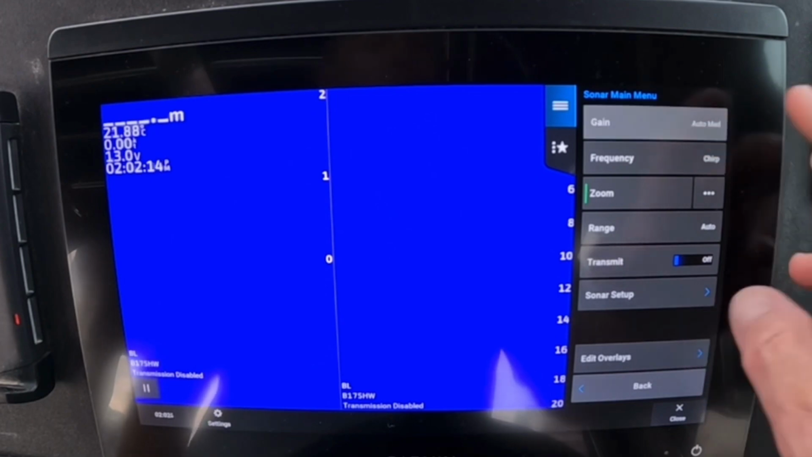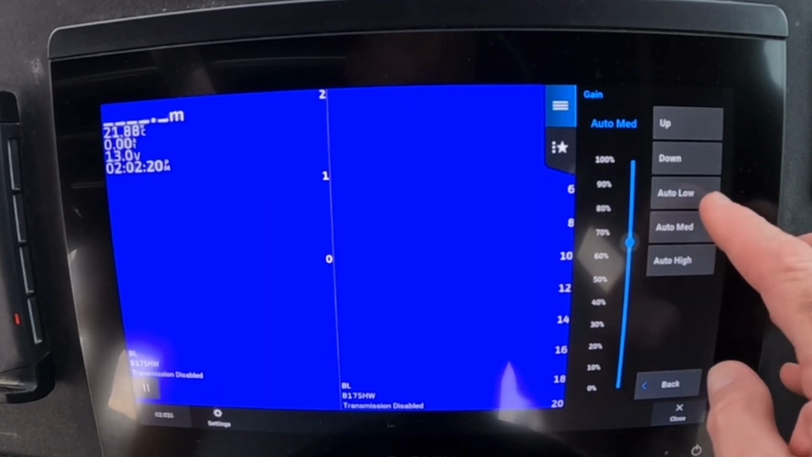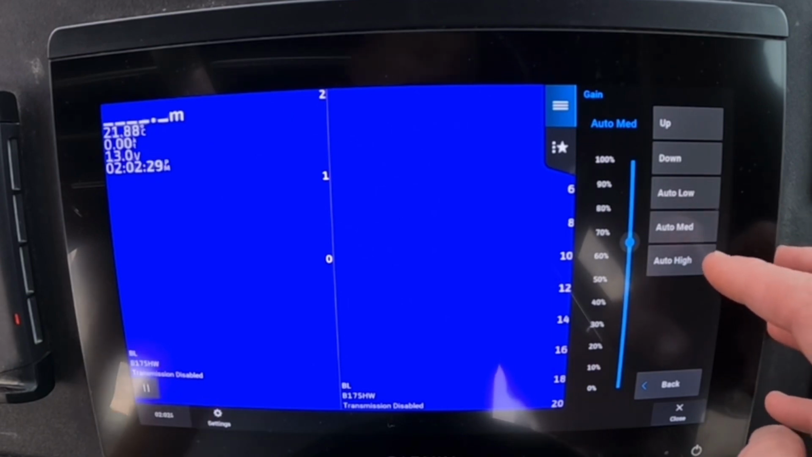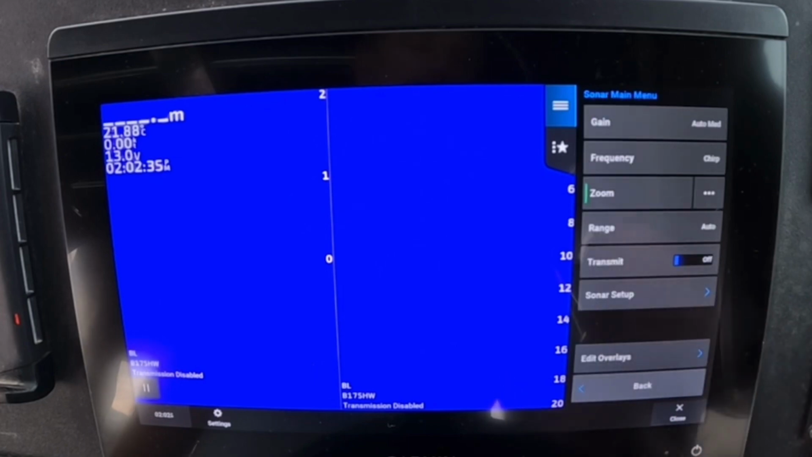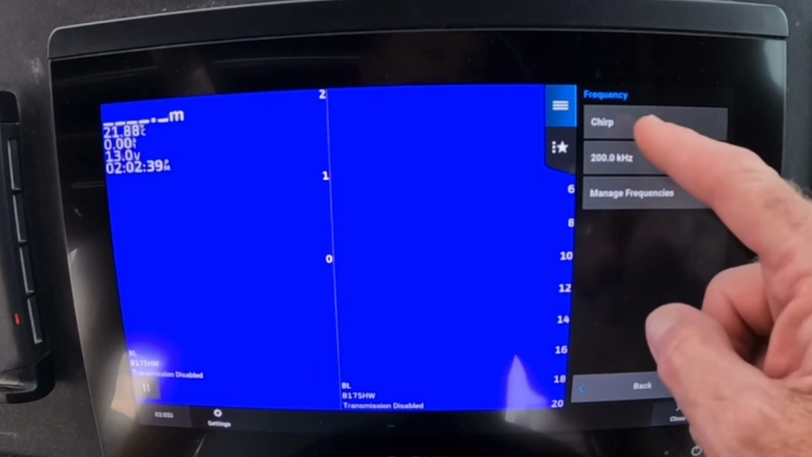Quick settings: gain, auto medium. Very simply, guys, this unit is much smarter than me and you. The auto medium or low, whichever one you've chosen, depends on your depth. Shallow water, I go low. Medium in that sort of 12 through to 25, 30. High if I'm in deeper water. Auto medium, this unit will automatically adjust its gain up and down as it needs it. It's smarter than us. Okay, frequency, you can adjust them. I just leave it on chirp.